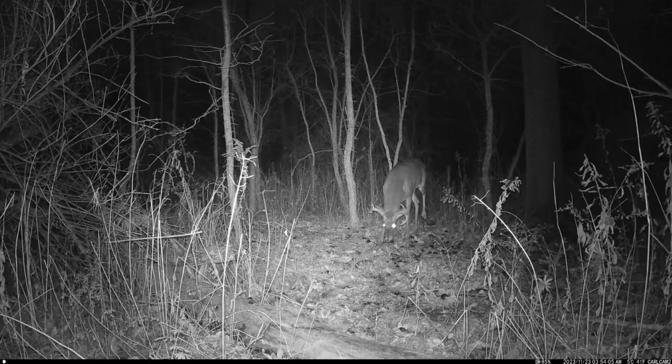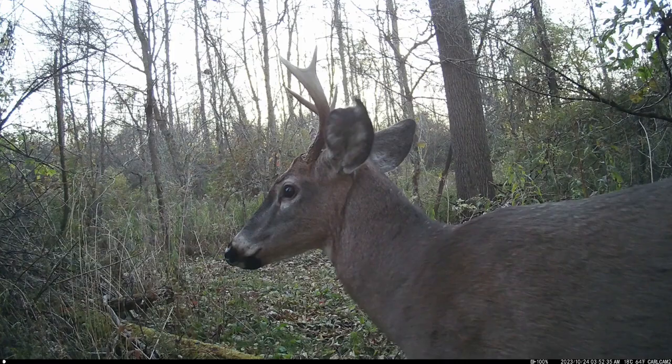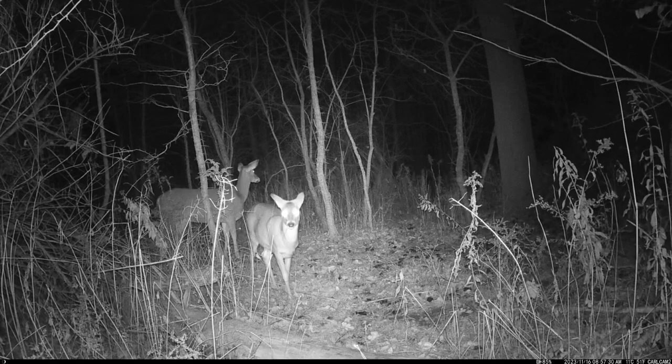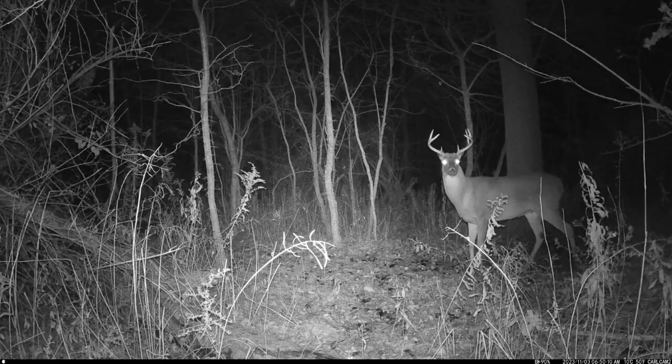So now we're into some of the photographs here, and again, really happy with the photos. They're nice and crisp and clean, really good exposure. The night stuff is amazing. It's not grainy at all. Really, really happy with the photos on this camera.